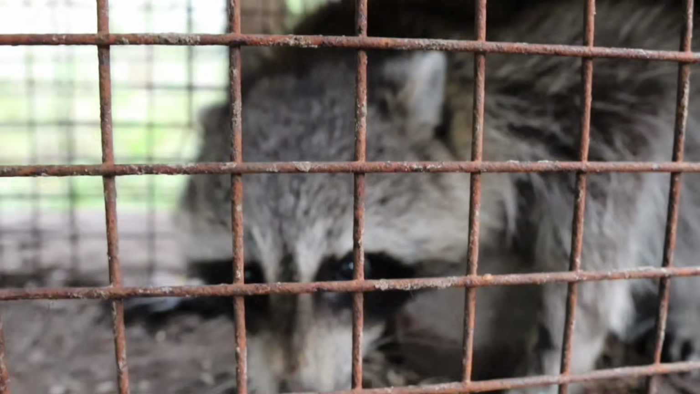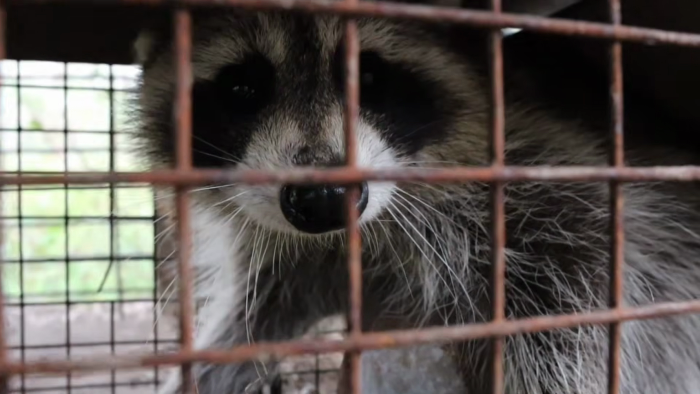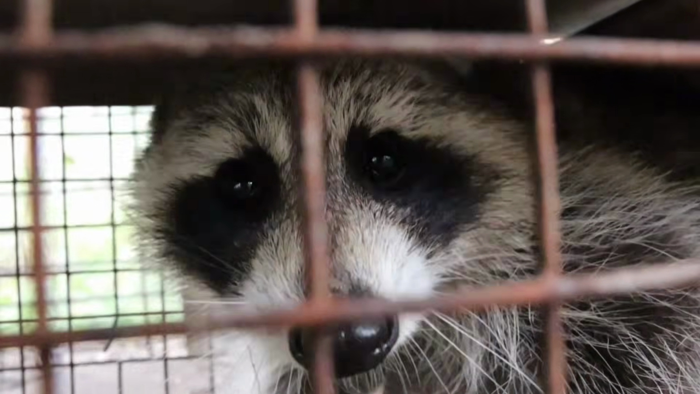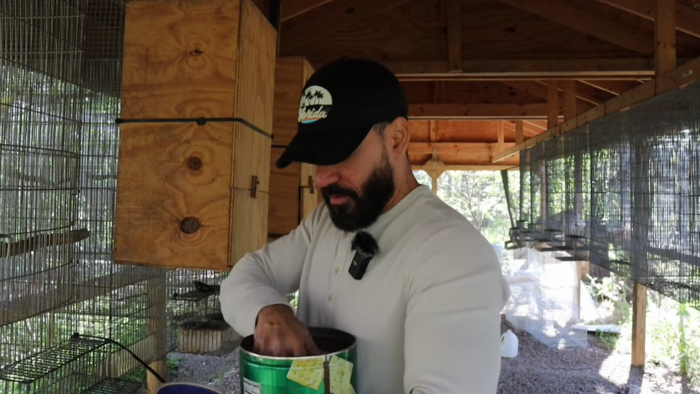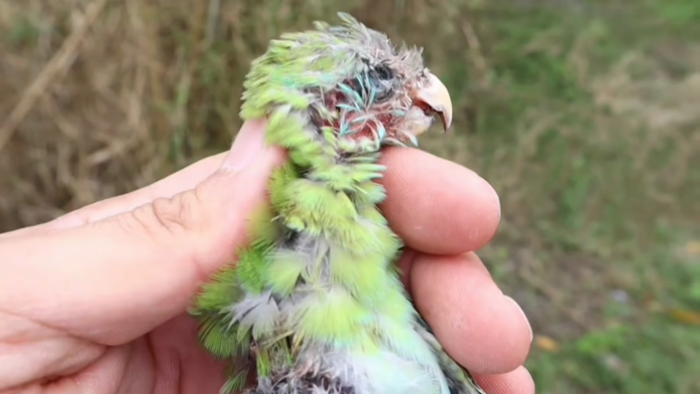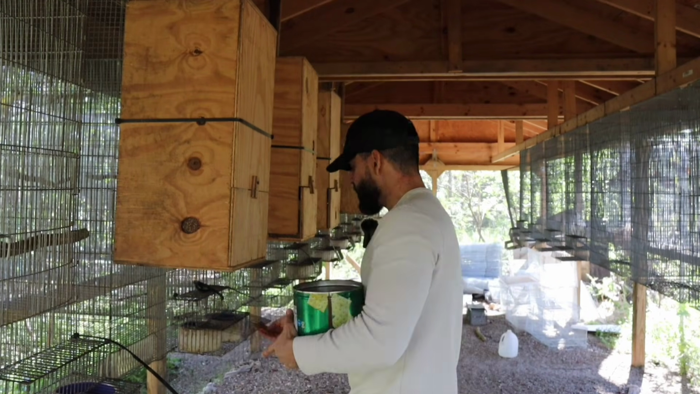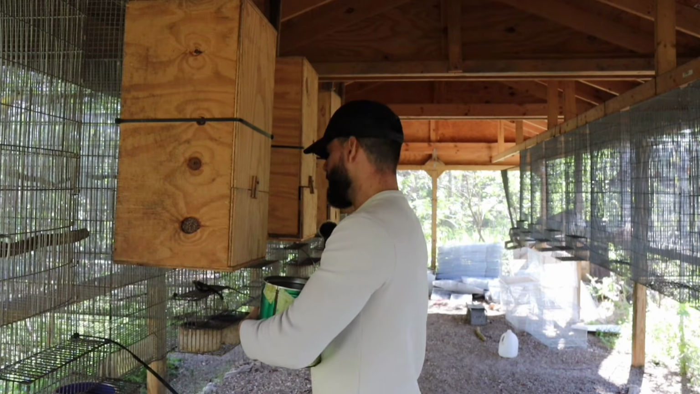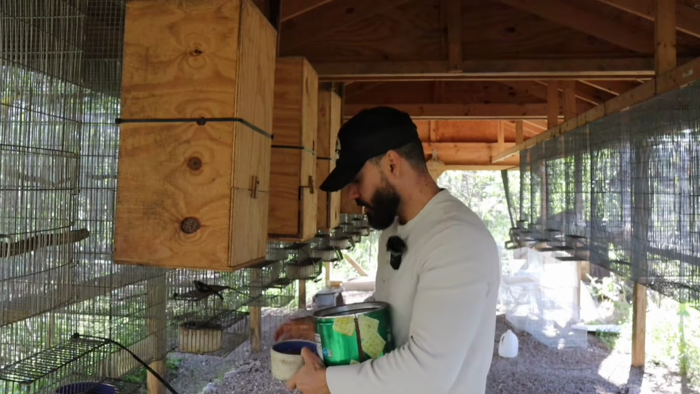Now listen, don't let that cute little face fool you. These guys are predators. If given a chance, he will take and eat every single bird on this property. Now look, I can't say for a fact that these raccoons we've caught up to this point are the ones responsible for the deaths of that young hooded or any of the other birds that have died on this farm. But what I can tell you is that they're lingering around this aviary and they're up to no good. If given the chance, they're gonna take whatever they can get. So I'd rather be proactive and get rid of them now before I lose any other birds.